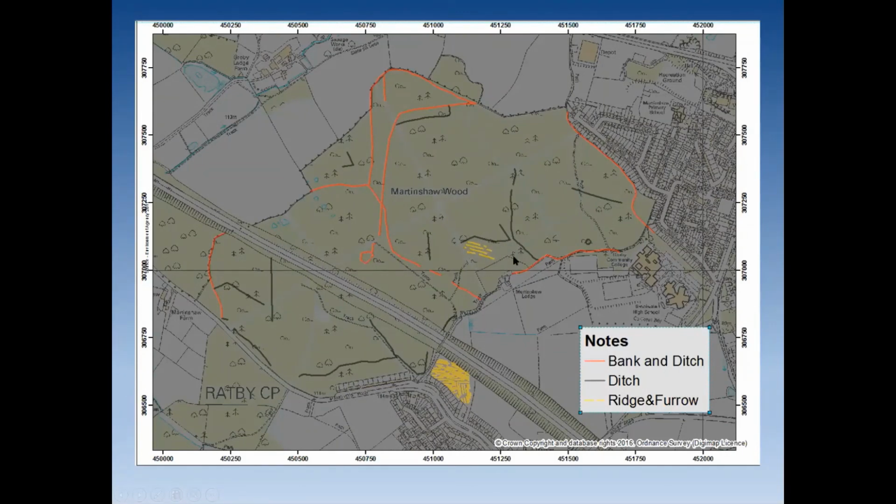Now that says to us basically, or fairly critically, that this area here was part of a medieval field system before it was a wood. Okay, so it's a totally different land use. So my argument is that we've actually got an early woodland here on the south side.